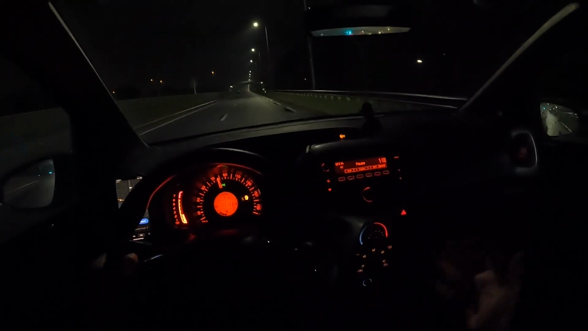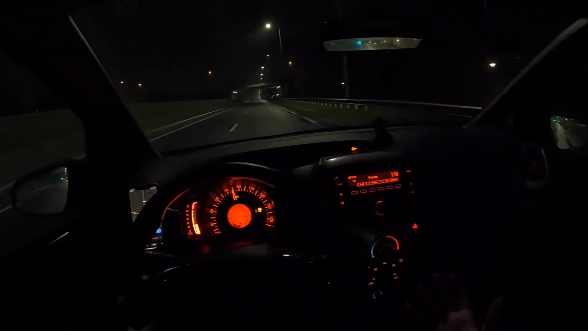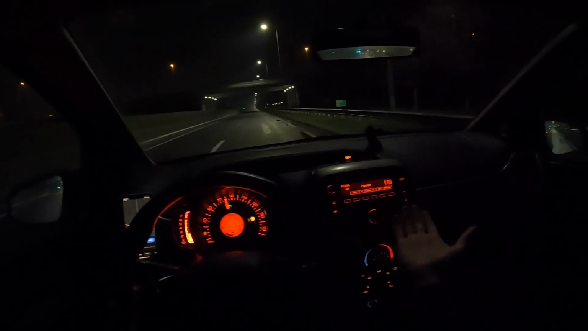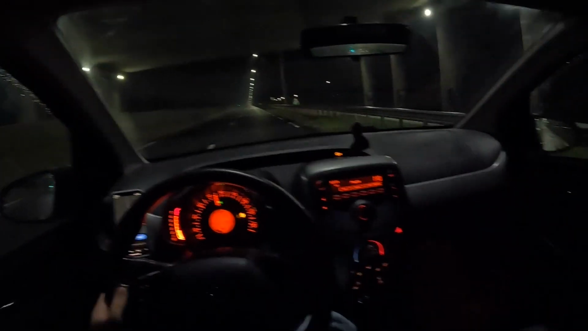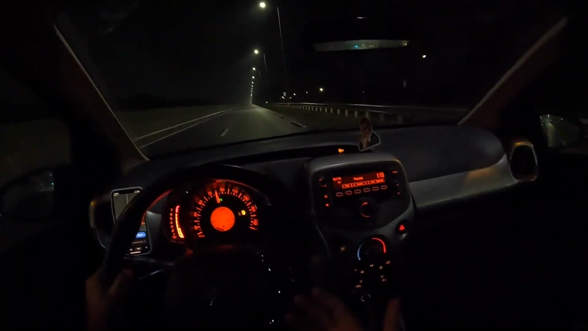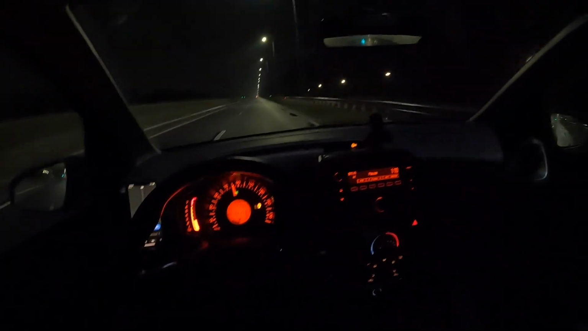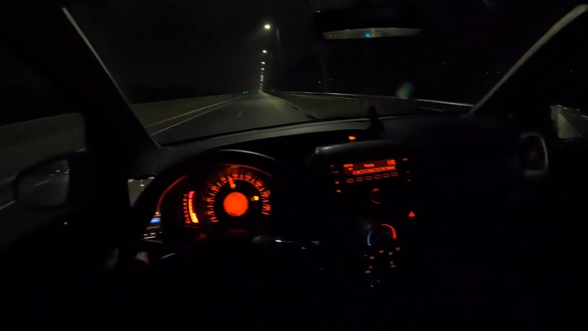Both cars have Bluetooth connection for your favorite songs or whatever. It has radio. It has a clock. What else do you need for a small car like this? If you're gonna get some groceries, if you're gonna go to your work or whatever, this is a very good car. Monthly costs are low. Fuel consumption is amazing.